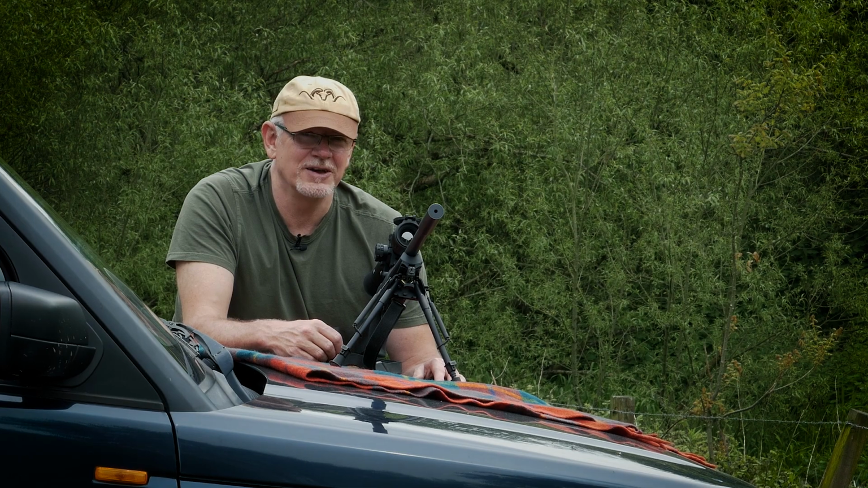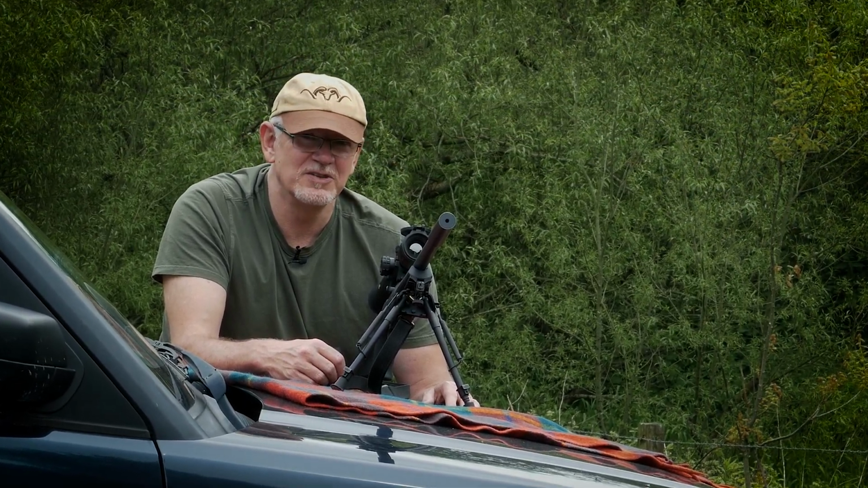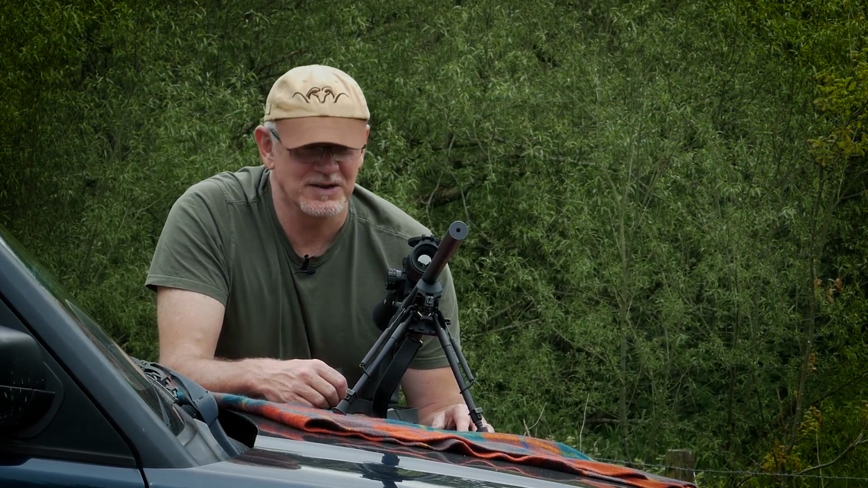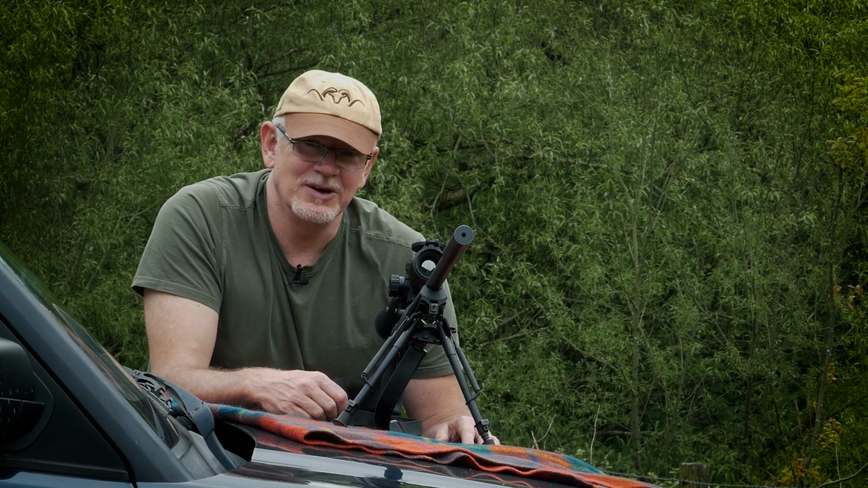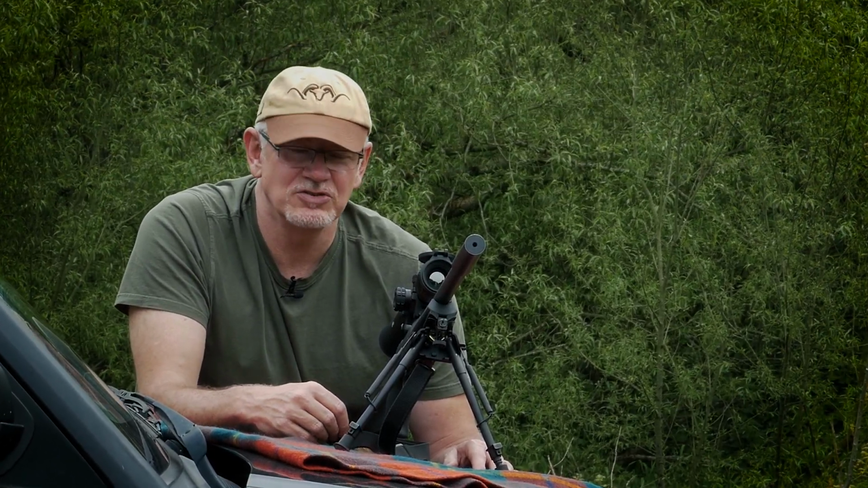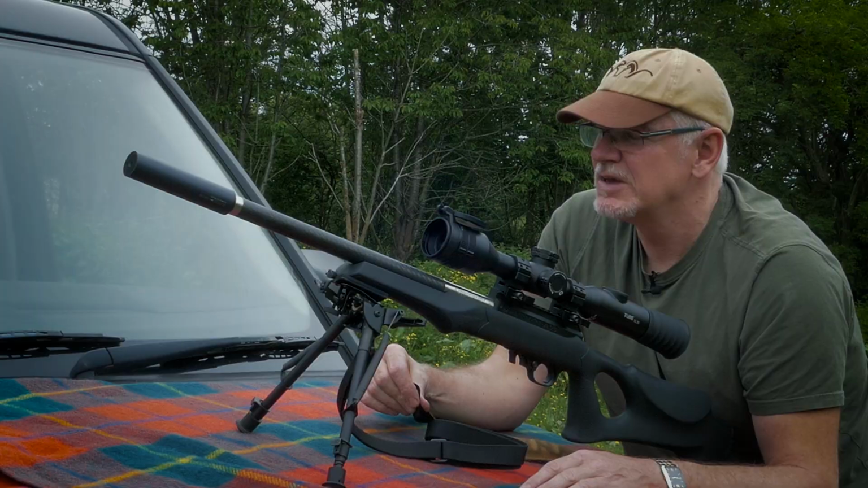£1,700 cheaper than the Rico, and I think the Pulsar's even more expensive than that. So you can get an awful lot of kit for 1,700 quid, and for general purpose, sort of close quarters-ish shooting, it's a great scope. Would I push it beyond 200 yards? No, probably wouldn't, to be honest with you.